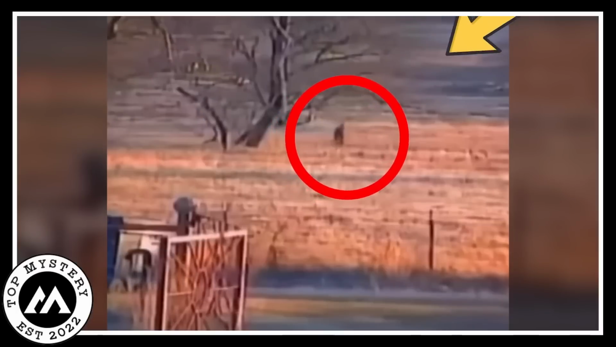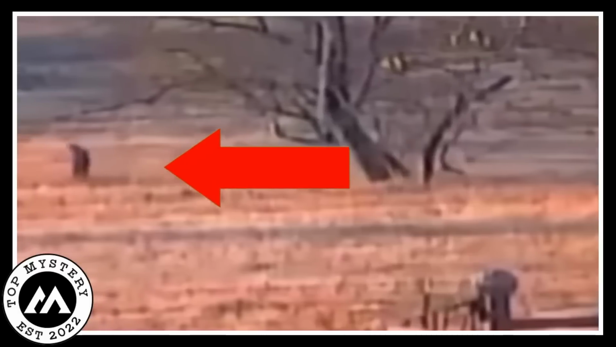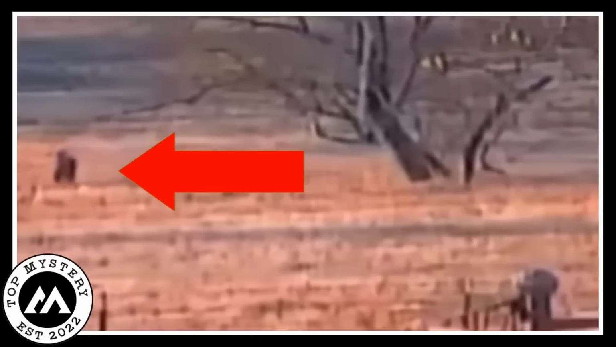People in the area started talking, wondering how this Bigfoot came to the field and what it was doing. Nobody had answers, and everyone was curious about this strange event as the sun disappeared. Watching the video made people feel uneasy. The images weren't clear, and the Bigfoot's reasons were unknown.